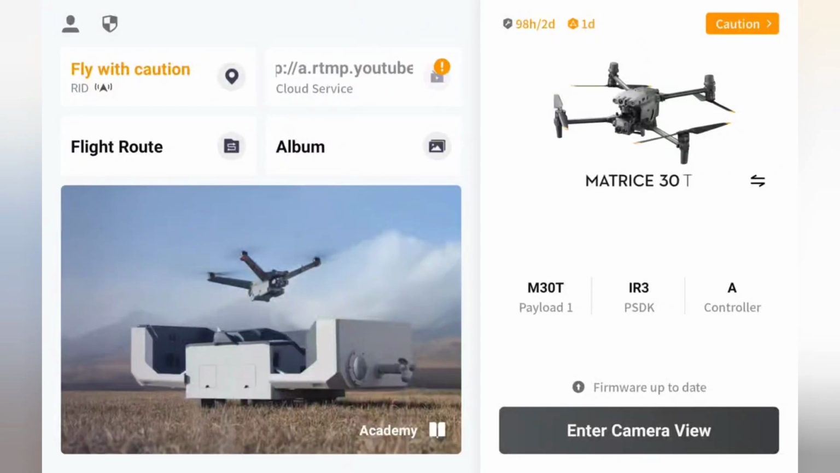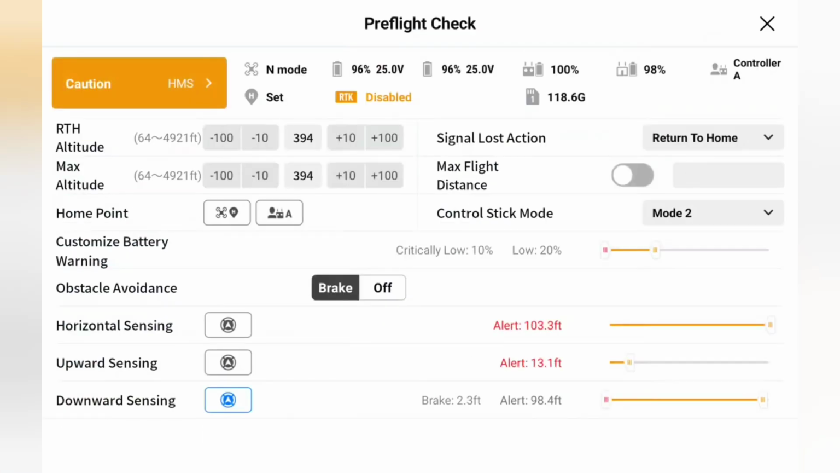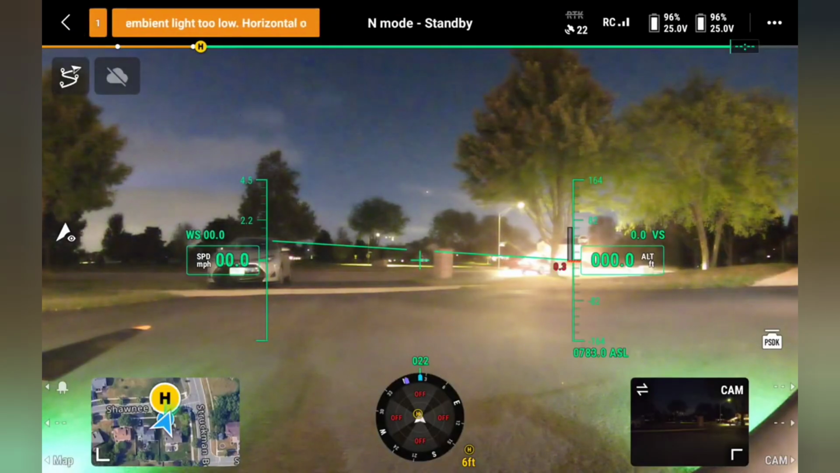Just for an example, I'm sitting in my driveway and there's a park across the street. There's a gazebo, I should say, pavilion across the street. Can't really see it at all, even though I have outside house lights on right now. So we'll see the difference here. All right, so we're going to see what we are seeing here.